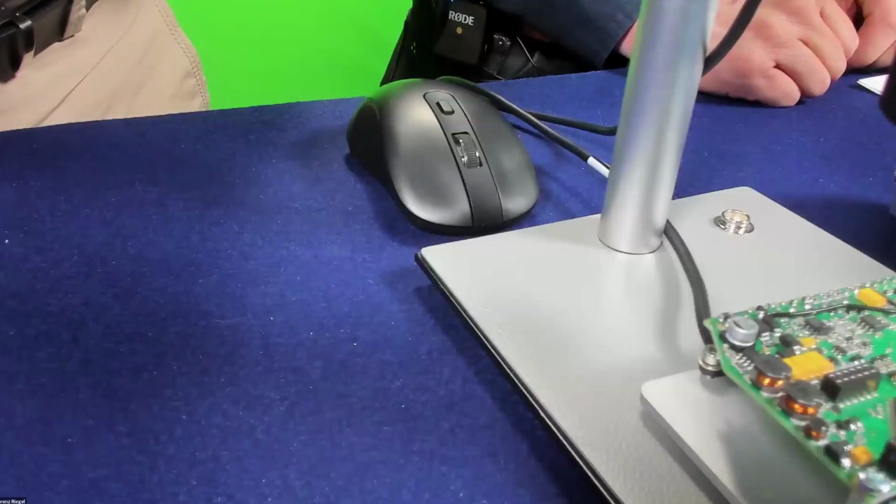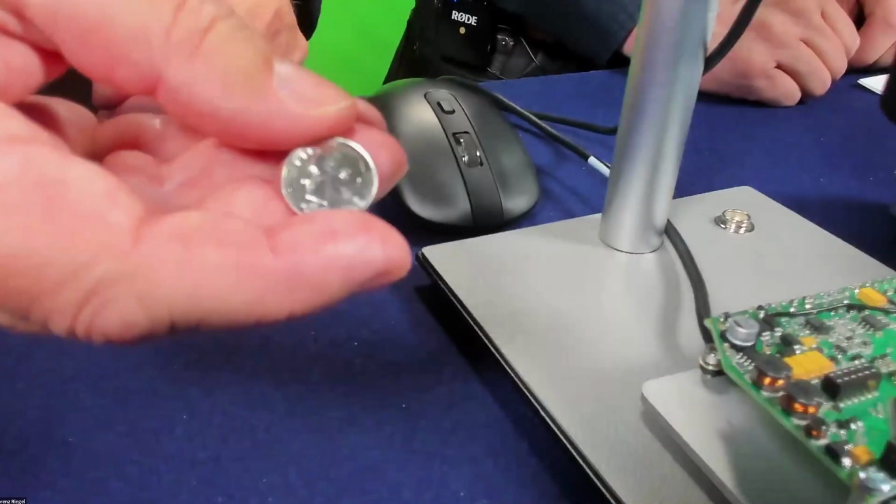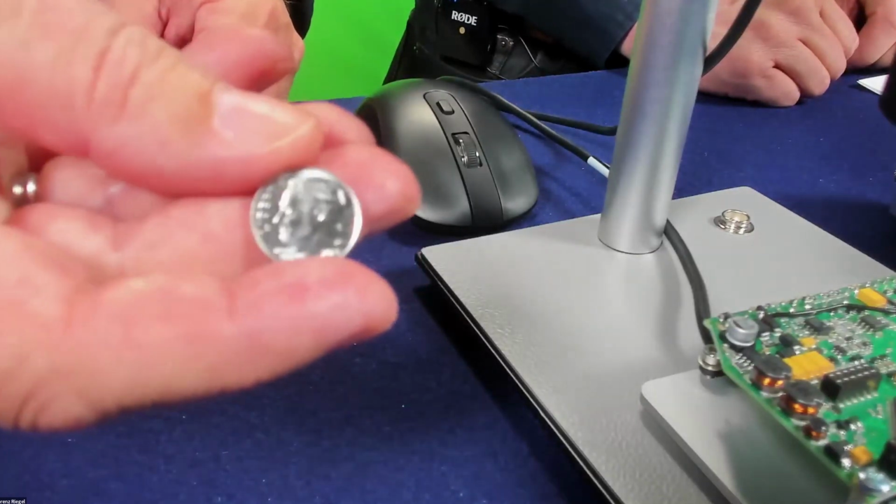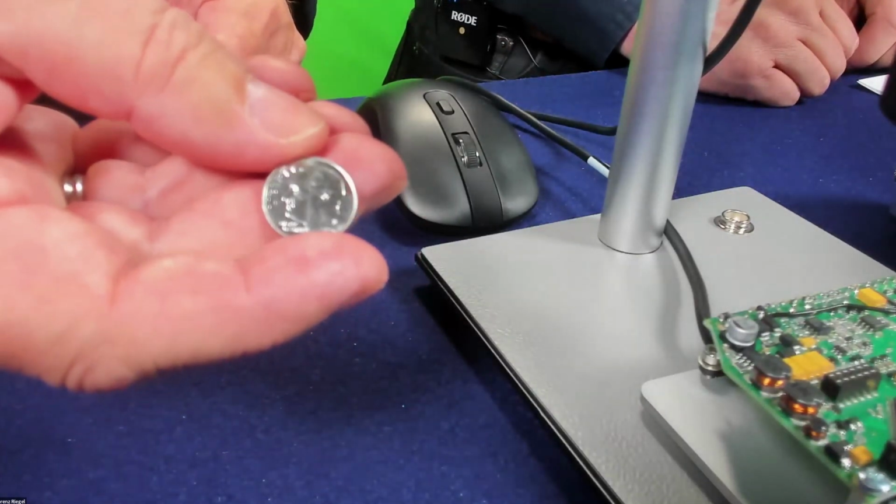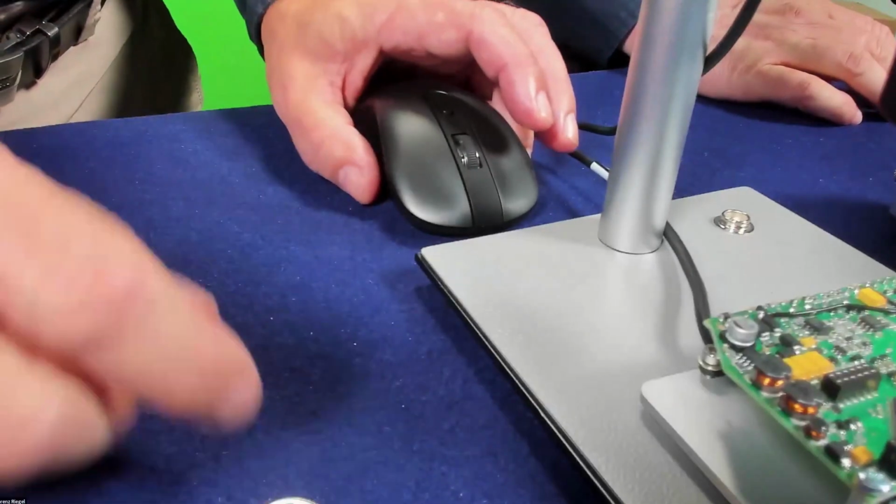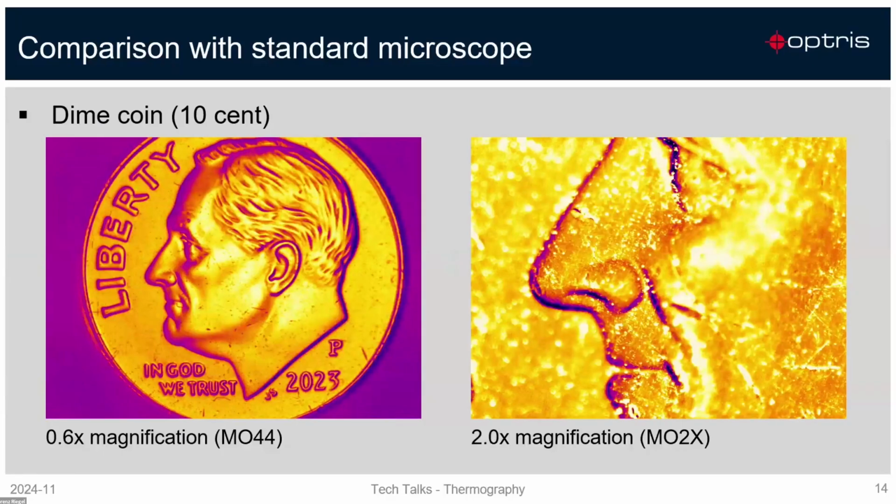I just want to show you our first measurement object, which is a small coin. This is a dime, a 10 US cent coin. It has approximately the size, you can compare it with my hand, of a 1 cent coin here in Europe. If you look back in our presentation, on the left image you can see this coin with our standard microscope, and on the right image you see it with the 2x magnification. I think this is very impressive.